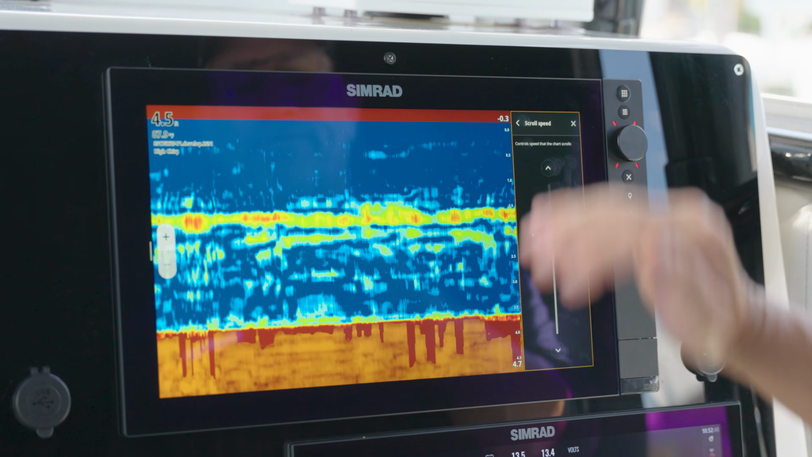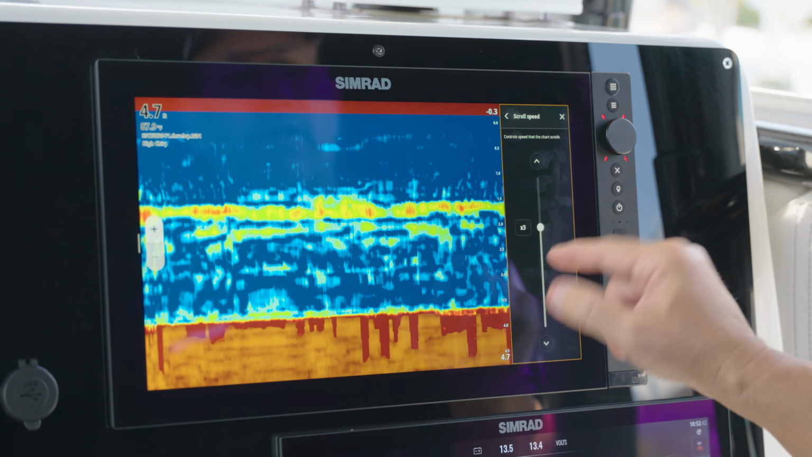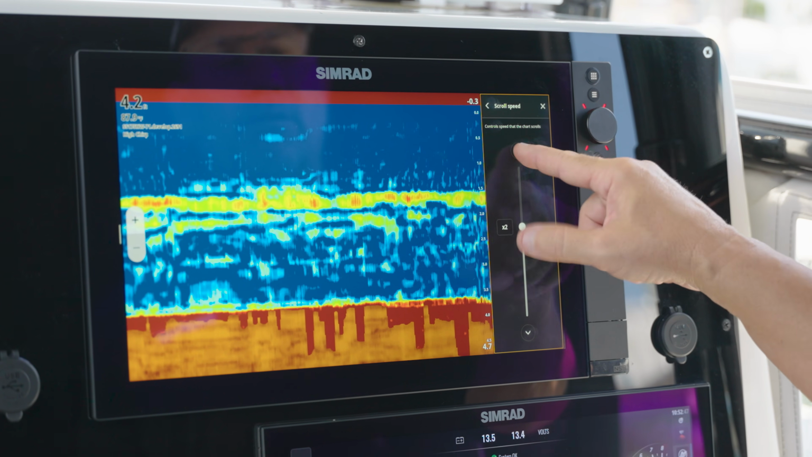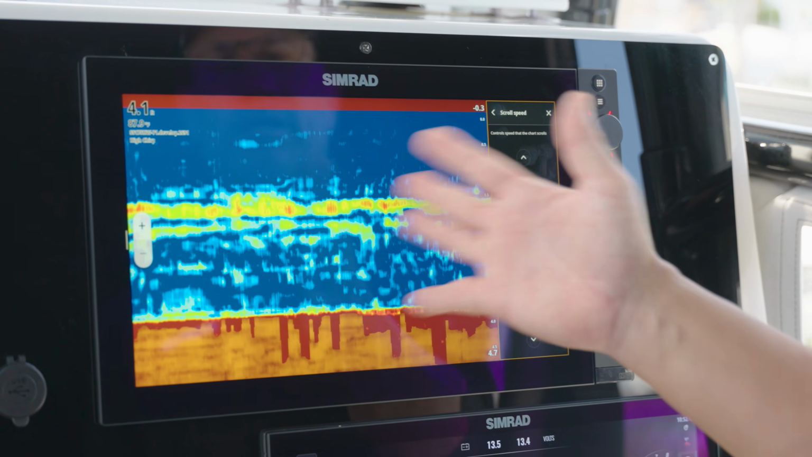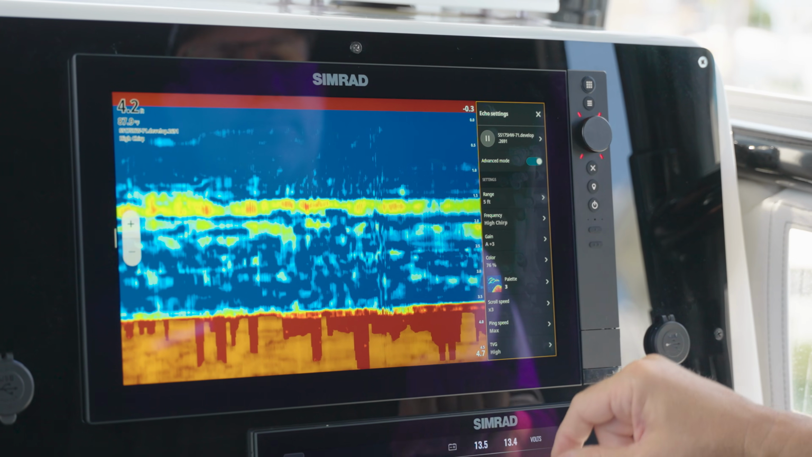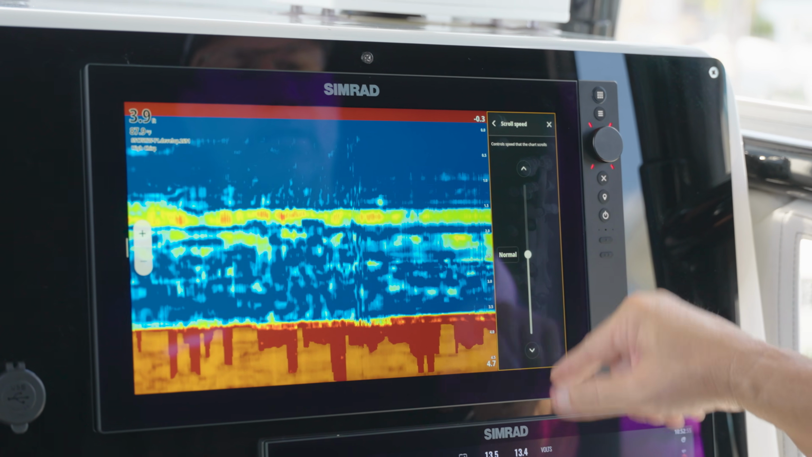returns on the bottom. So if you're looking for those ledges and stuff like that, you probably want to stick in the normal, but again, some folks will try to run it up a little bit higher so they get a little bit more information as they're trying to find their spots. We're going to set that back to normal.